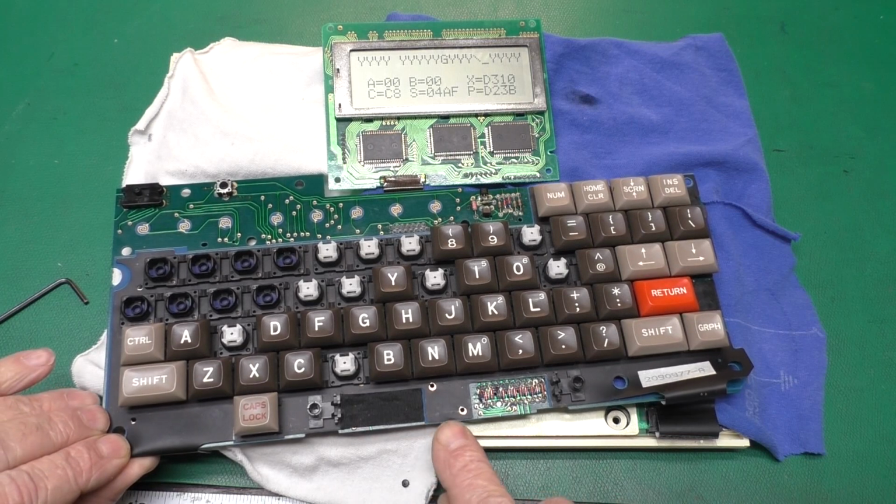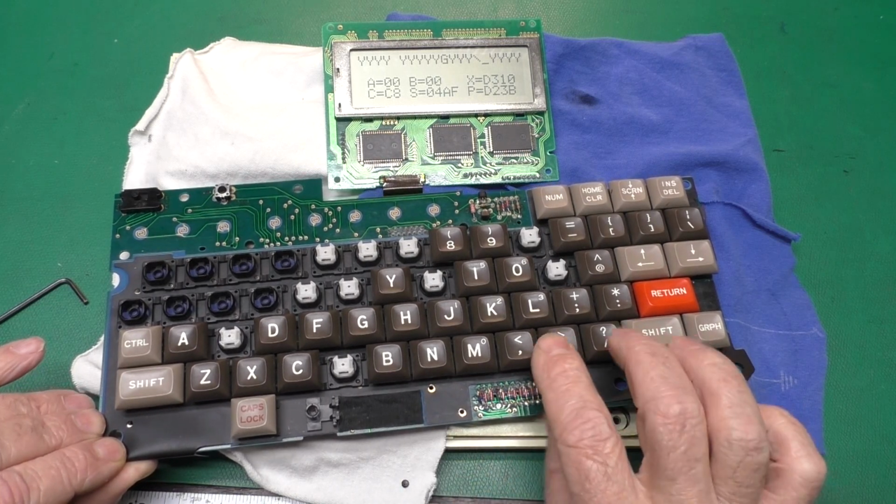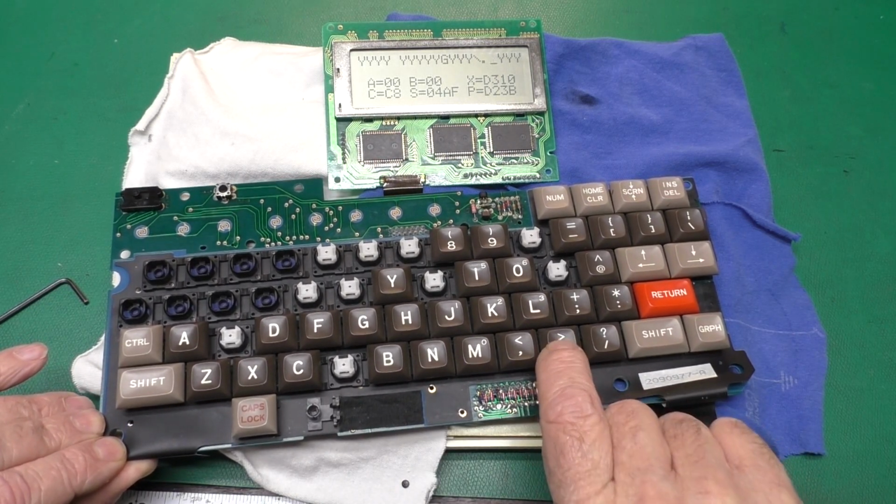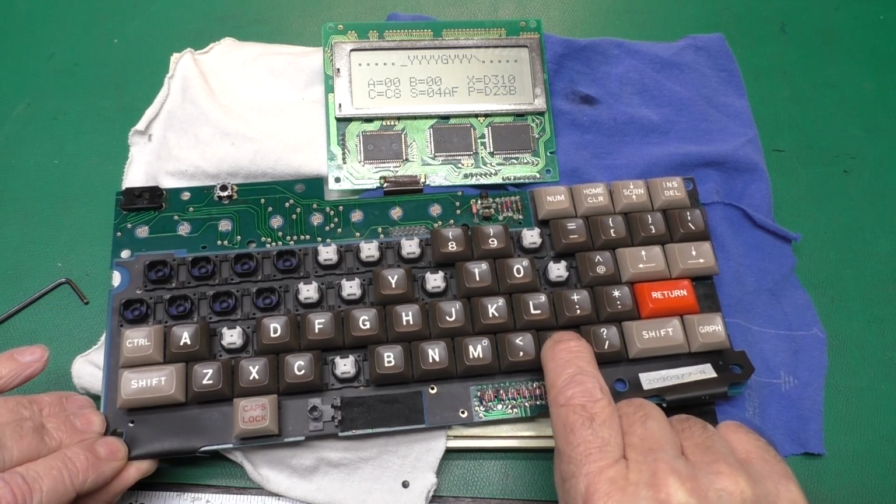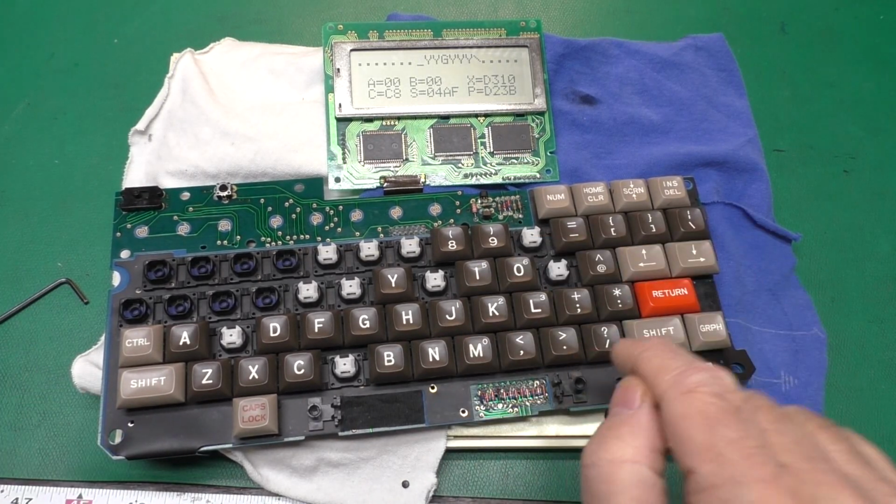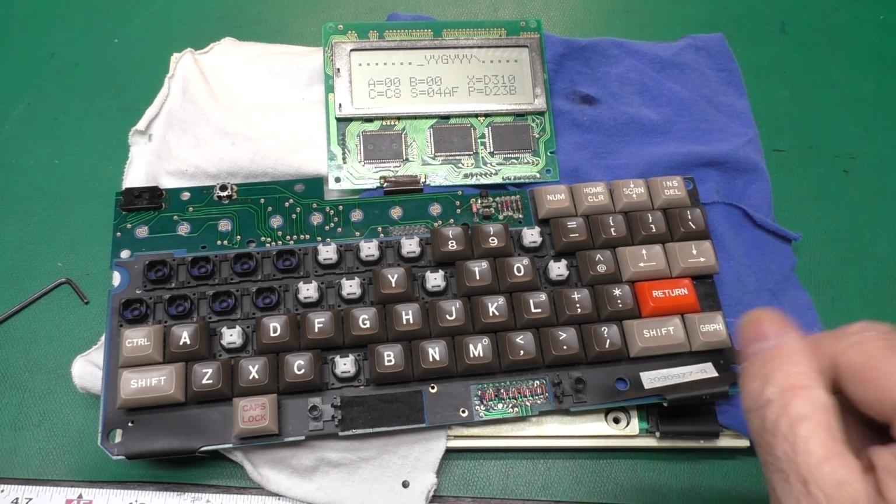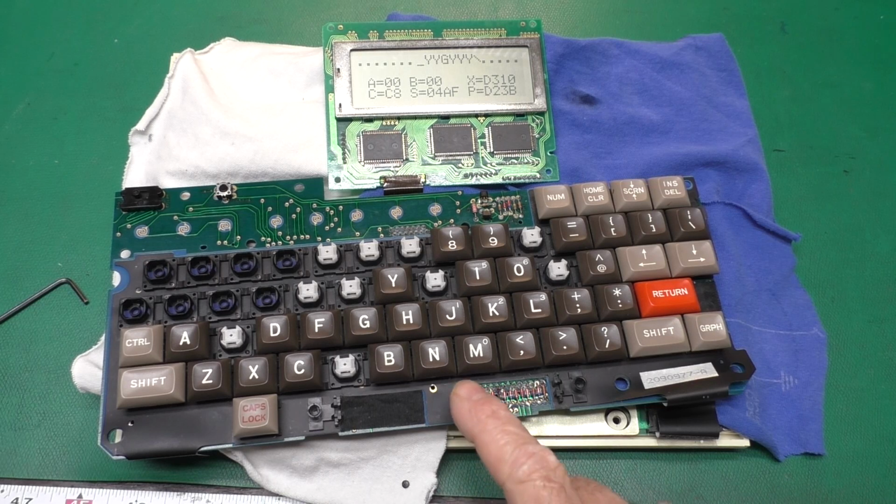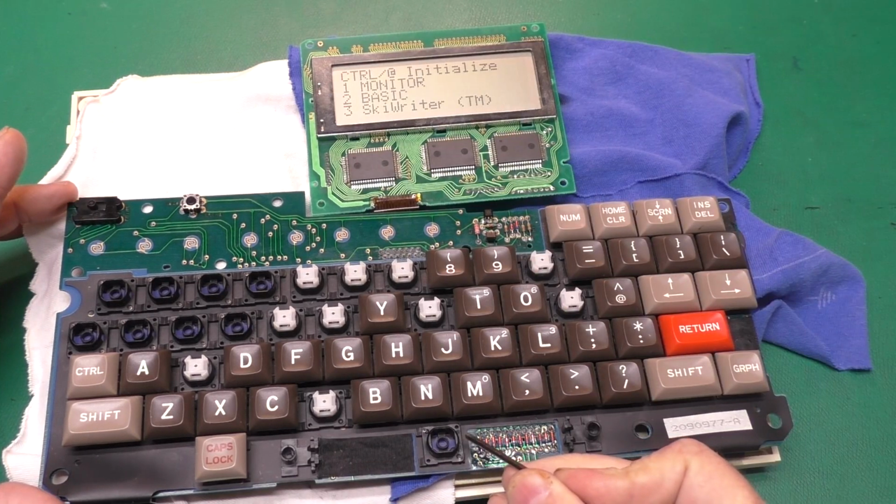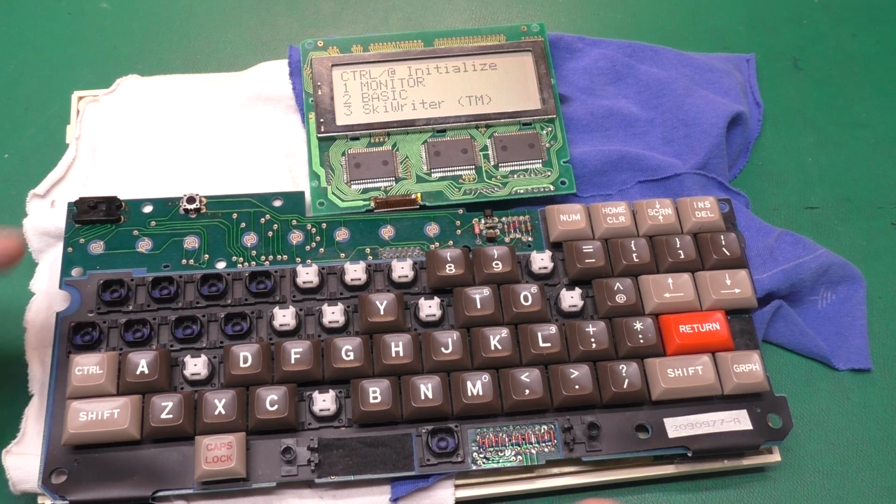And then we can peel this membrane up and make sure there's no junk under there. The only other key that doesn't seem to work quite properly is the period. You have to press pretty hard on it. It seems to be getting better with time though. So I don't think I'm going to mess with that. I don't want to mess this whole membrane up now that it's 99% working. So we'll just play with that a lot and see if it gets better. And I'll solder these diodes back down and we'll see if that fixes the space key or if there is a further problem.